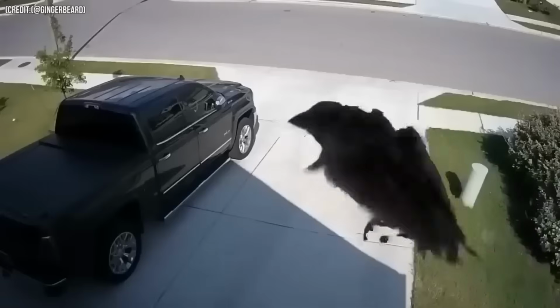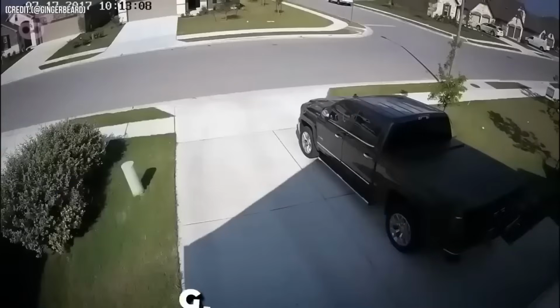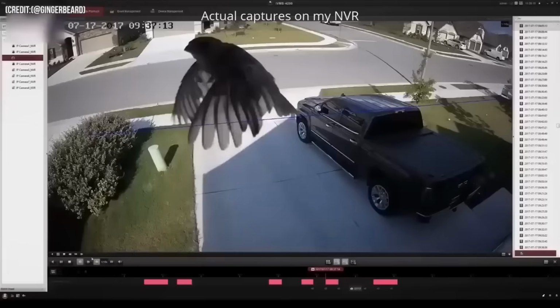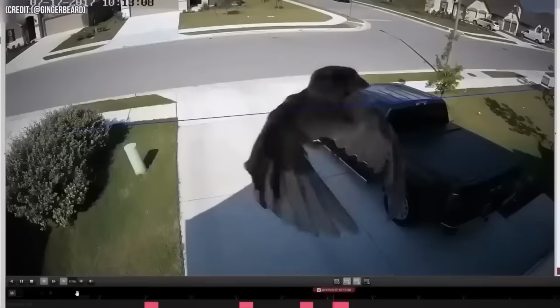But the mystery of the levitating bird has been solved. The person who originally filmed the video, a YouTuber named Ginger Beard, explained that the eerie effect is simply a result of the camera's frame rate being perfectly synchronized with the bird's wing flapping.